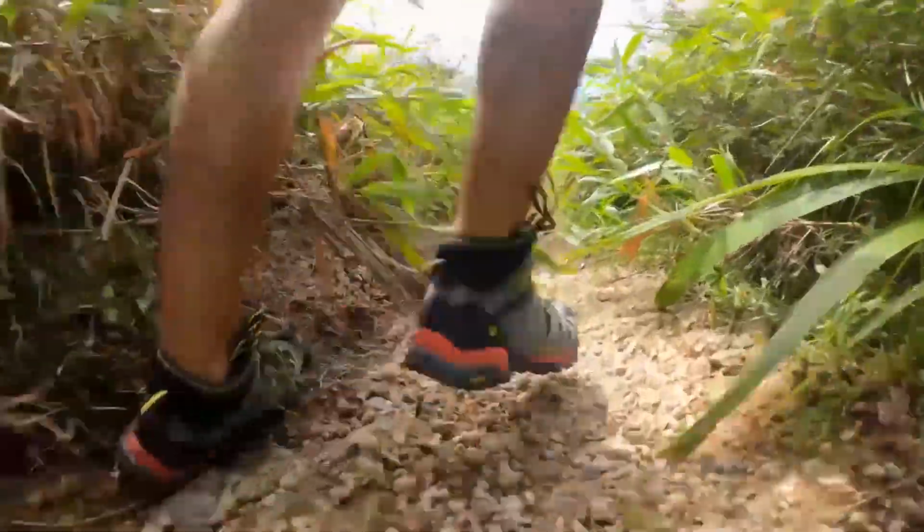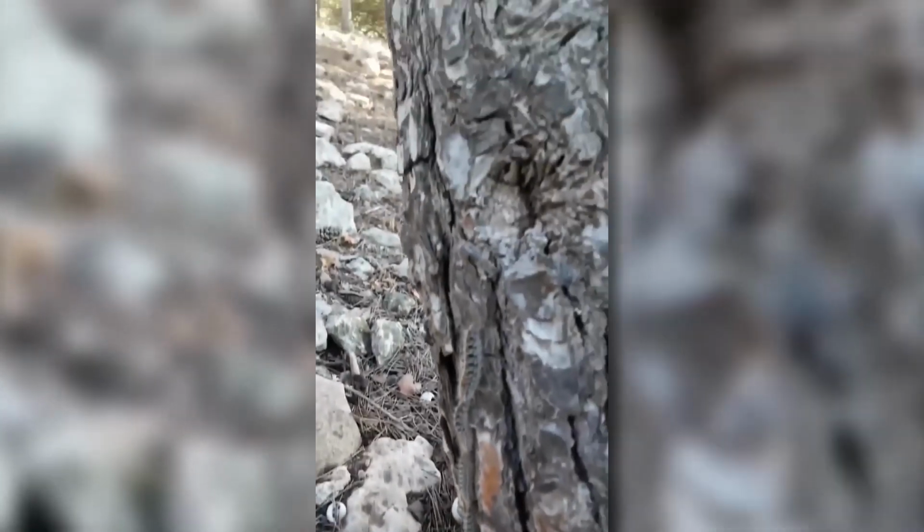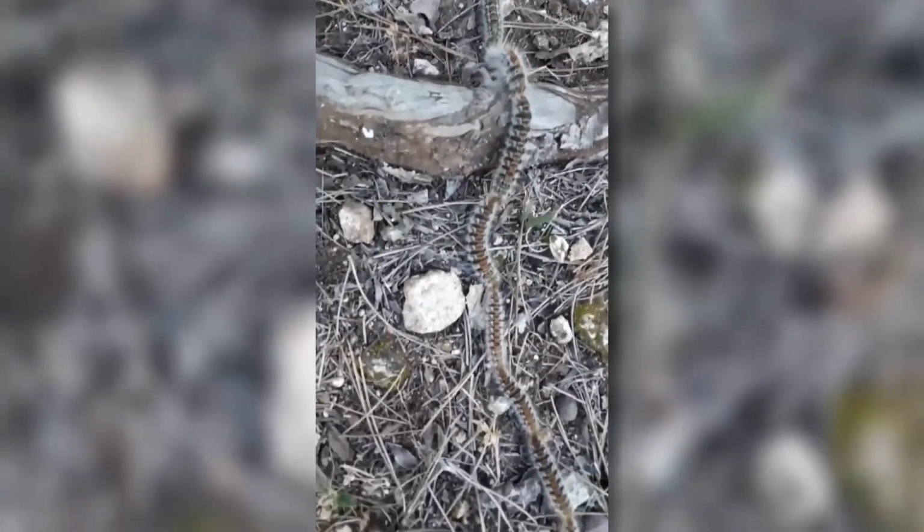A man in Australia was out for his routine walk when he came across this strange-looking worm-like thing. It's not the fact that it looks like a worm that makes it strange, but it's the length of the thing and the way it's divided into multiple segments that makes it strangest of all. I've never seen any worm of such length before.